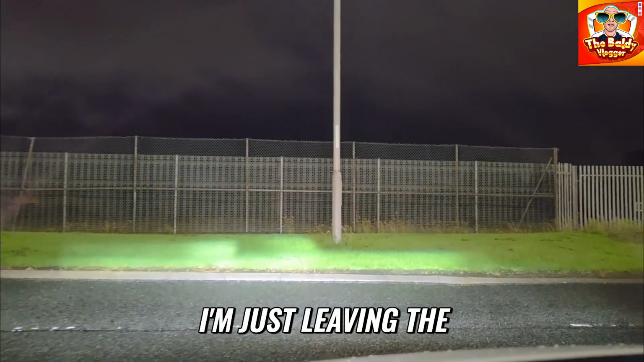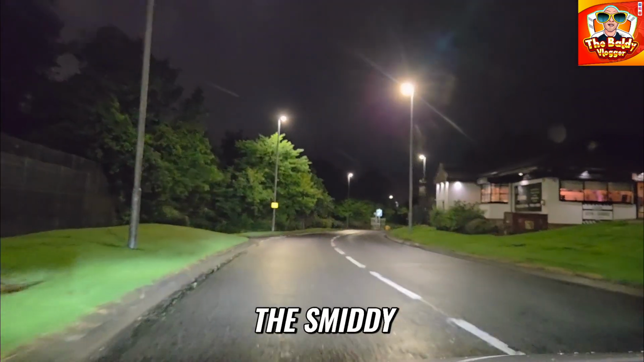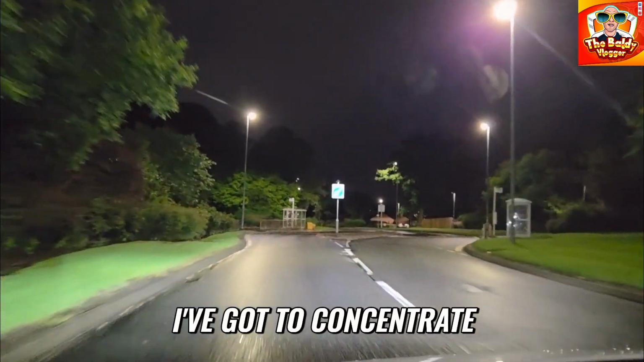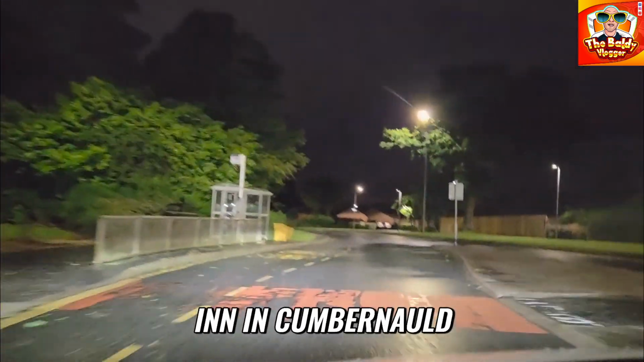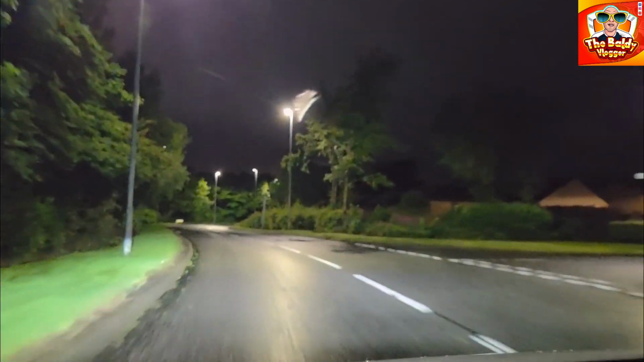I'm just leaving the Smiddy. I think it's called the Smiddy. This car's going a bit fast. It's going on the corner. It's okay, right? The Smiddy. Yeah, that's it. The Smiddy Inn. A few roundabouts here. I've got to concentrate and get around. Make sure I go the right way. But that's the Smiddy Inn in Cumbernauld. Is it Cumbernauld? Yeah, it's Cumbernauld.